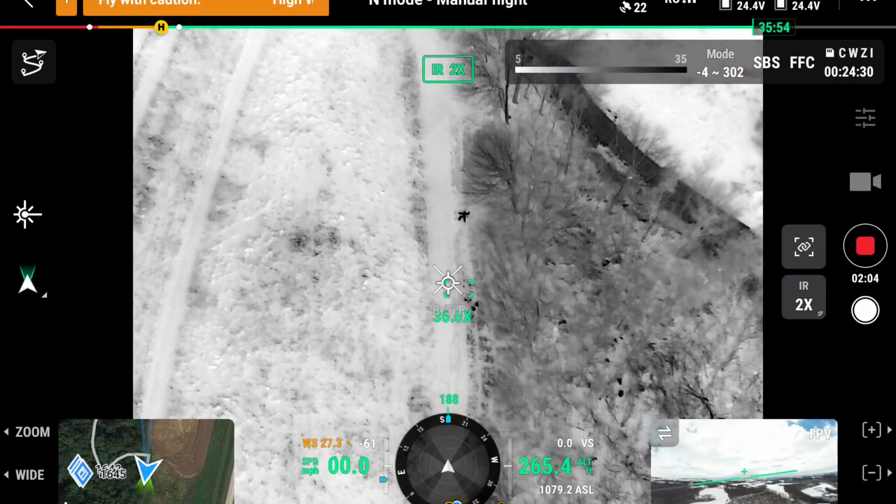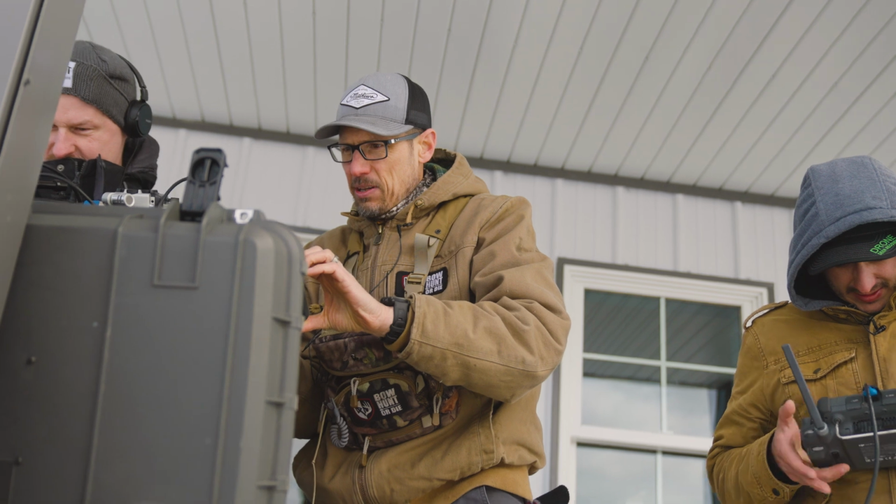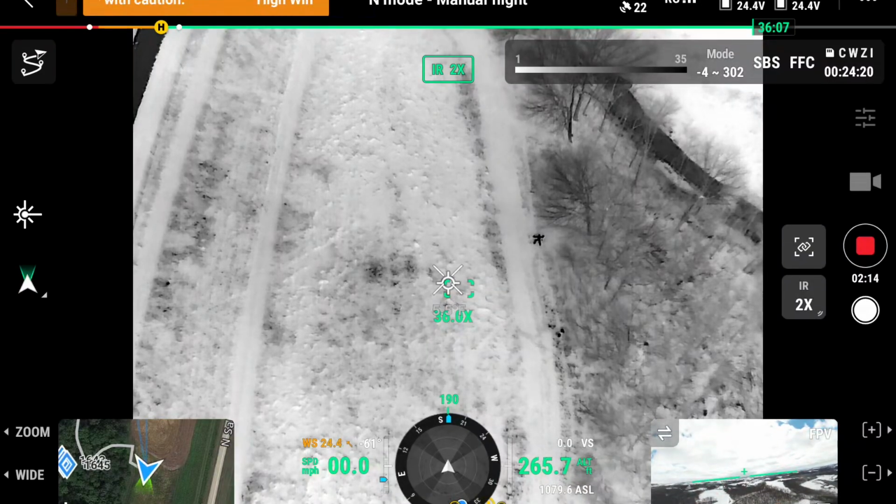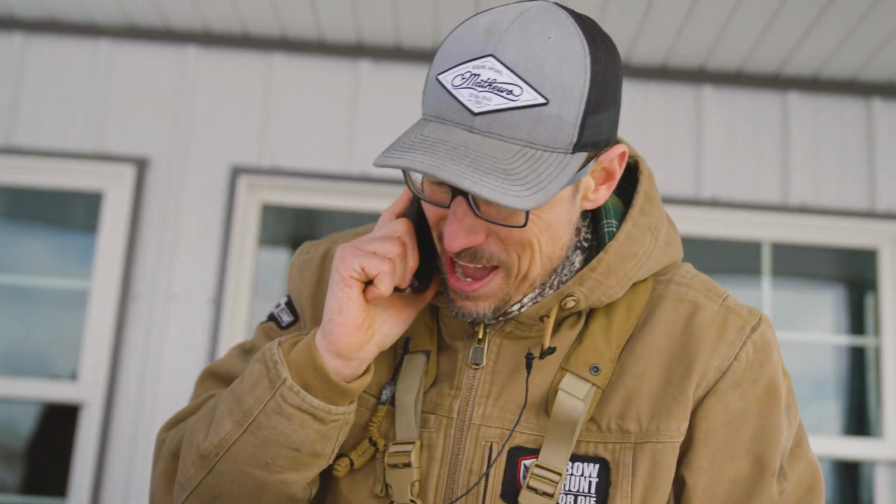Okay, so there's the thermal. Then that's black on white, right? So that's black on white right there. I mean, look at that, guys. How he just pops right out. That is just awesome. All right, let me give him a call real quick. We don't need him getting frostbite. I didn't think he would actually strip down.